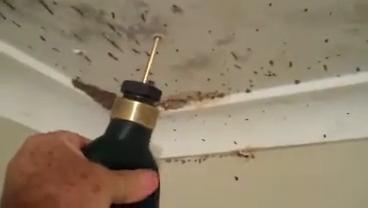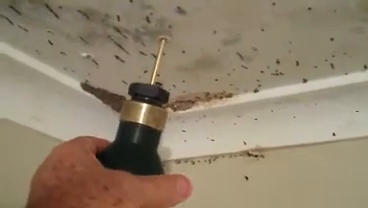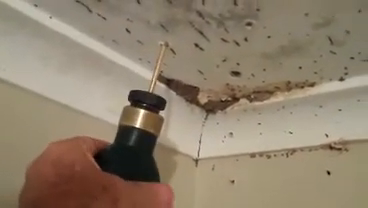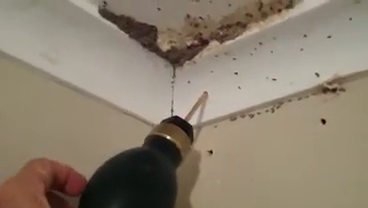As we scan around that area, not a lot to see, but there's a big hot spot there. That's where we need to direct our chemical. Applying the Termidor dust to the termite activity. I'm applying the Termidor dust into where all the termites are active here.